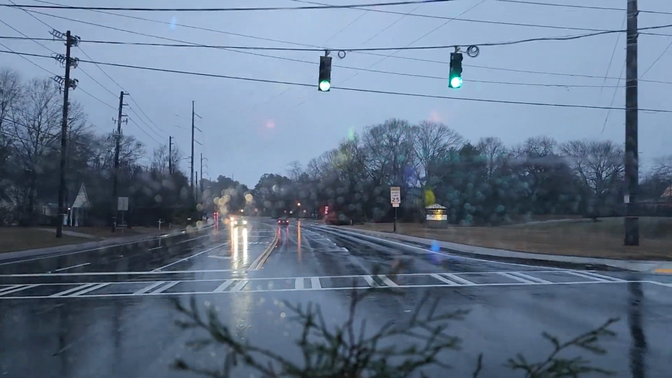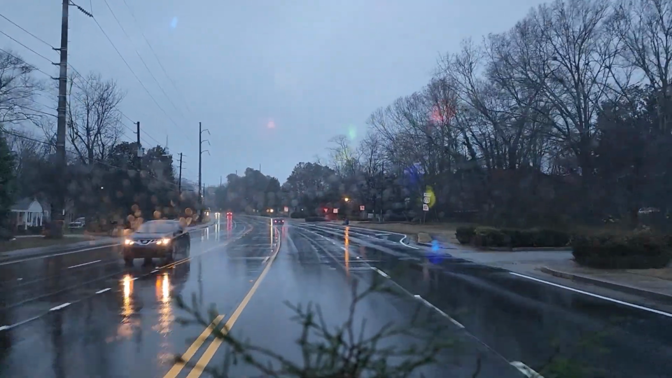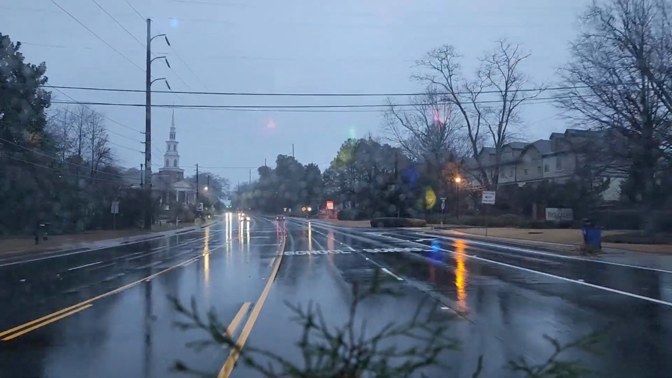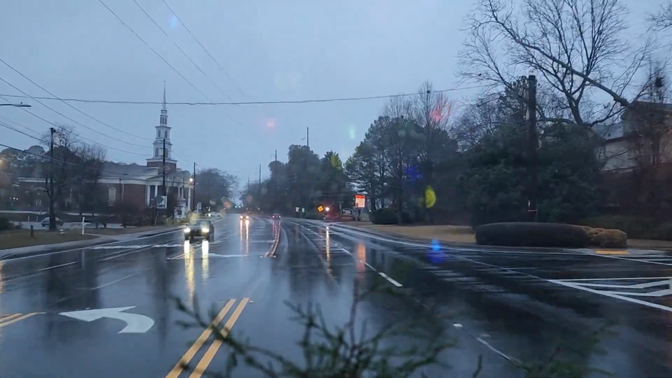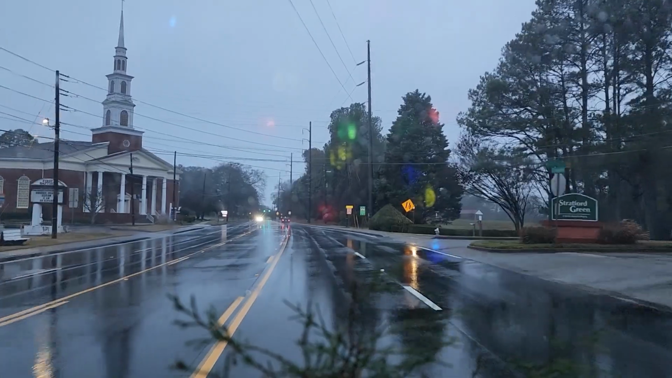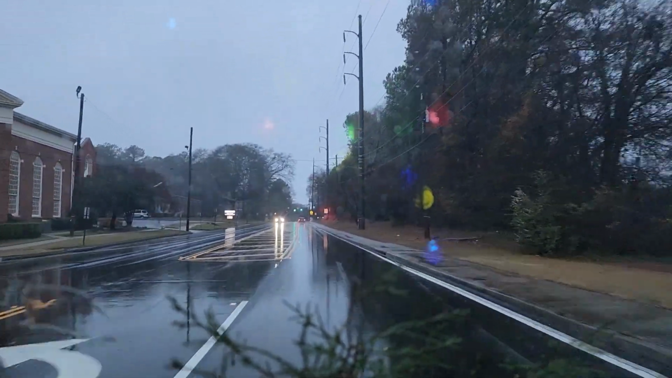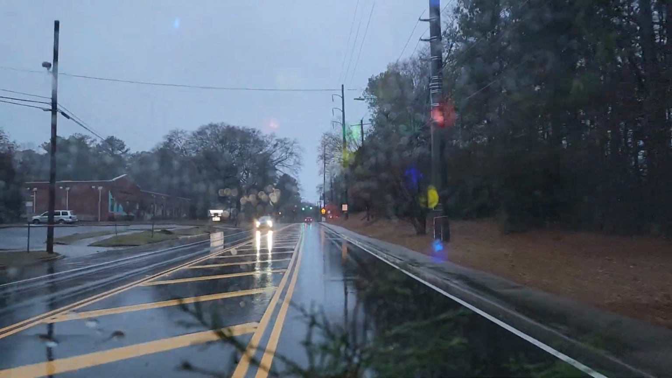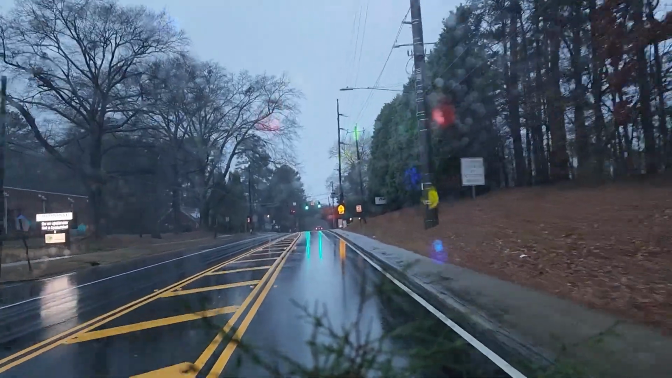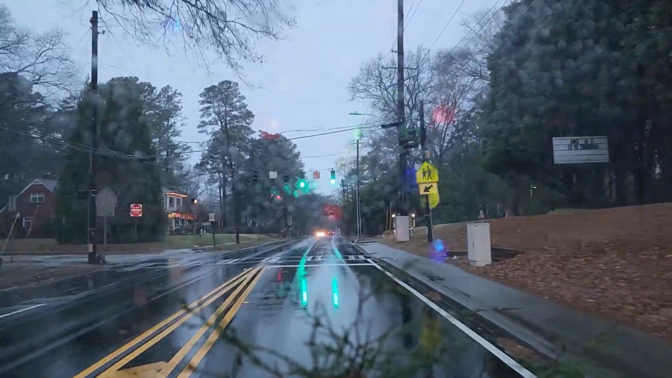You'll see the glare off the street and from the lights is starting to become an issue, especially in the rain. Avondale got their blue lights on down there, but they're not blinking. He may not know he's got them on.